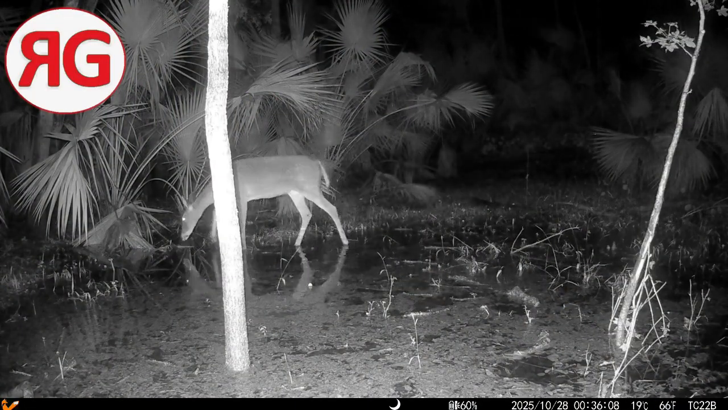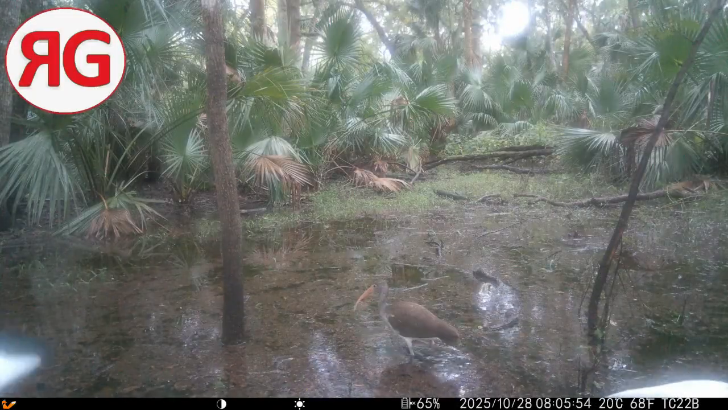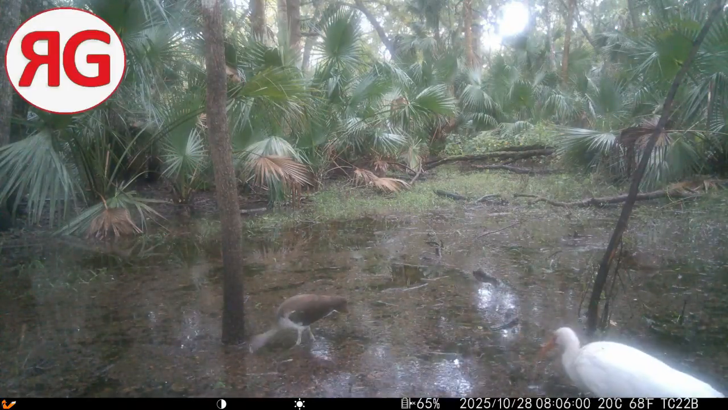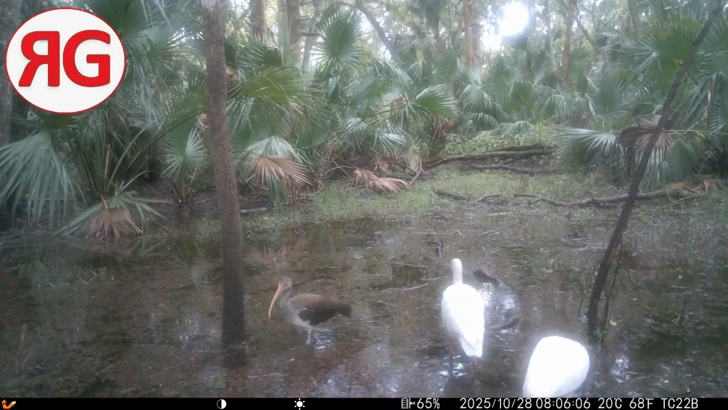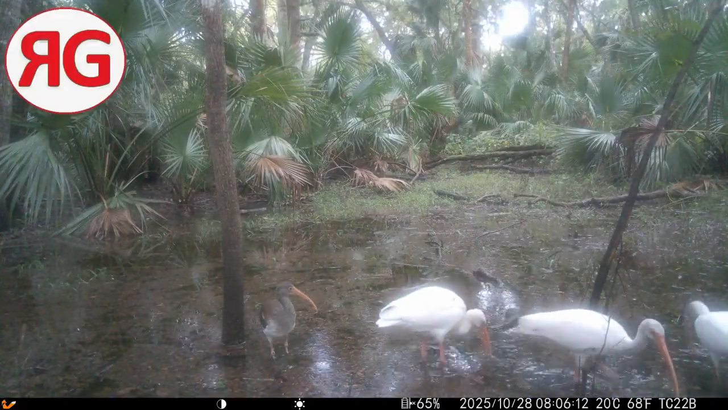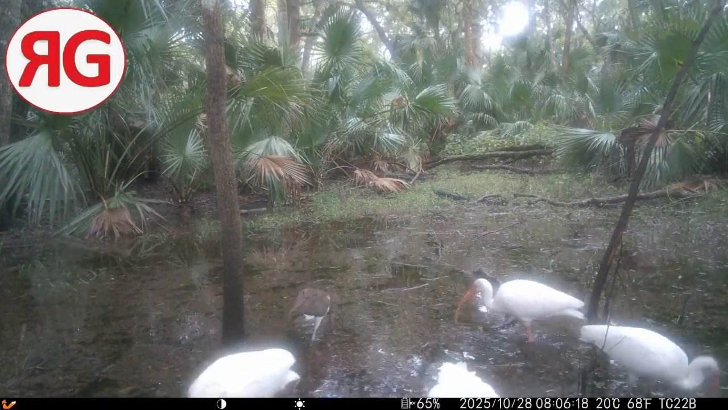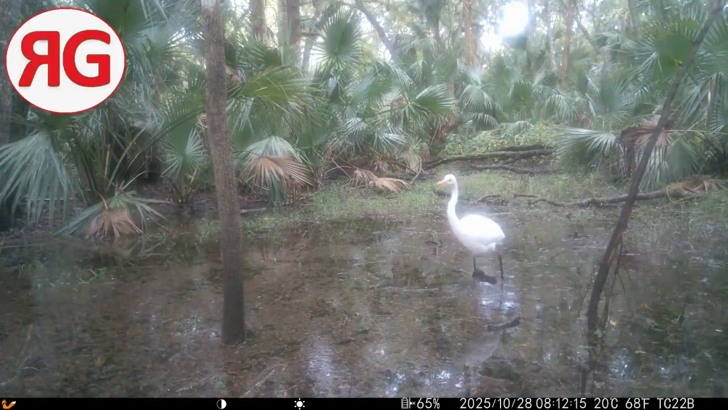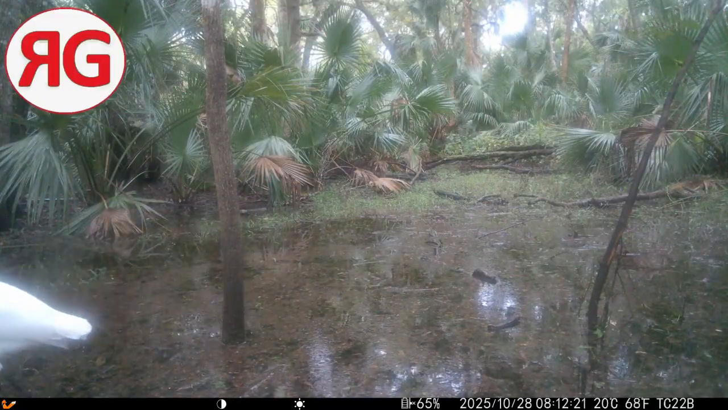Another deer wandering by. And here's another one of those birds in a different color variation. And I left the sound on this, so you can hear them talking to each other. I don't think they like other birds being there. I don't know. Maybe they're all the same bird, and that one, I don't know. Kind of feel connected with that darker one though. But yeah, there's some kind of heron, I guess.